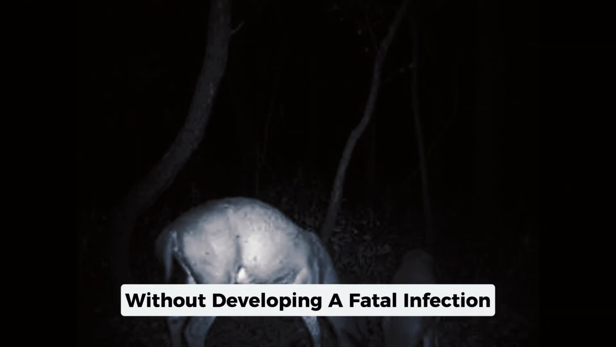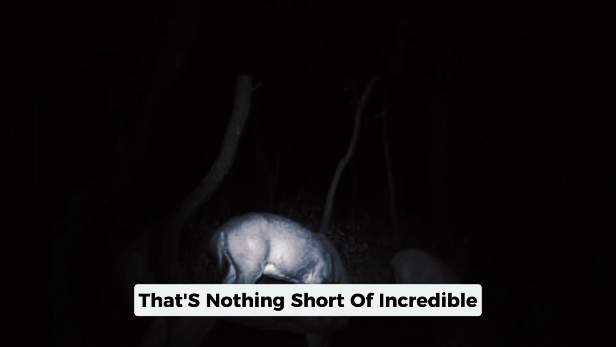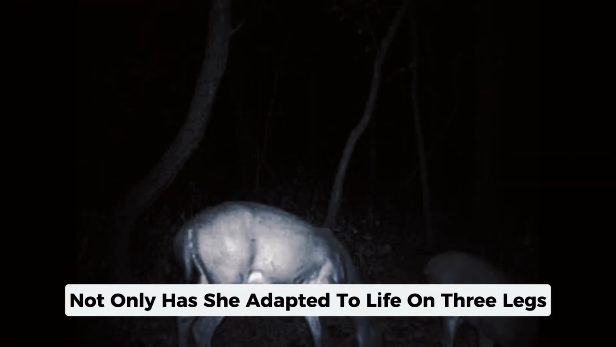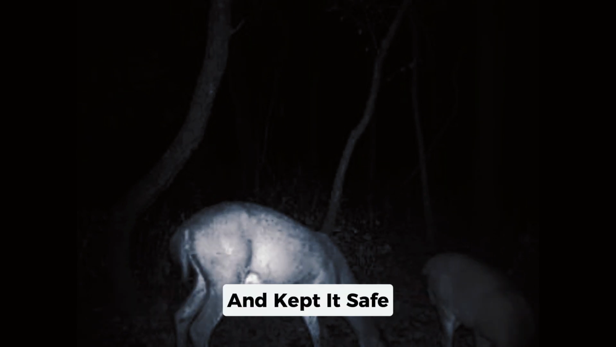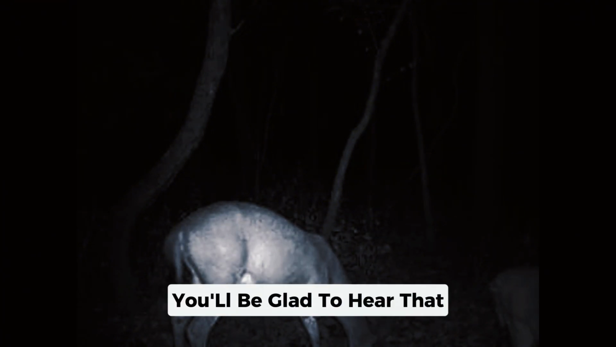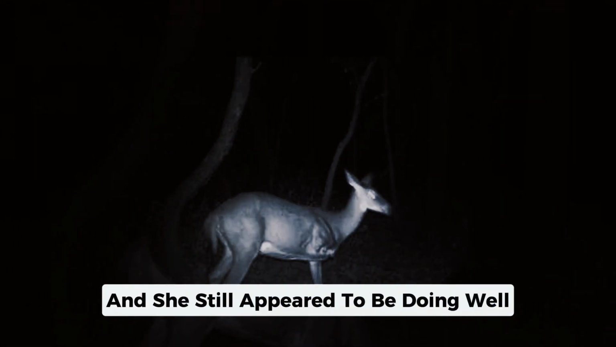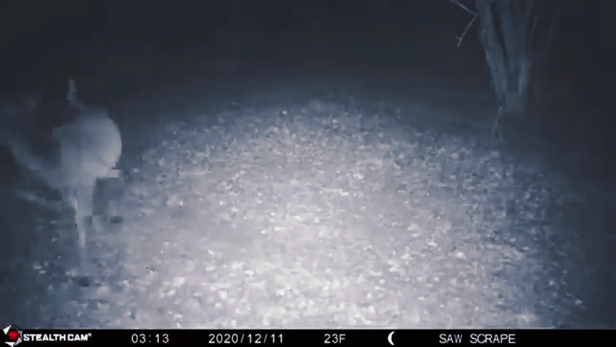However, if she did lose a leg and managed to heal without developing a fatal infection or falling prey to a predator, that's nothing short of incredible. This video seems to confirm that not only has she adapted to life on three legs, but she's also successfully raised a fawn and kept it safe. She could only be described as a super deer, with more grit than a quarry. You'll be glad to hear that Joel spotted the deer again later in the season, and she still appeared to be doing well.